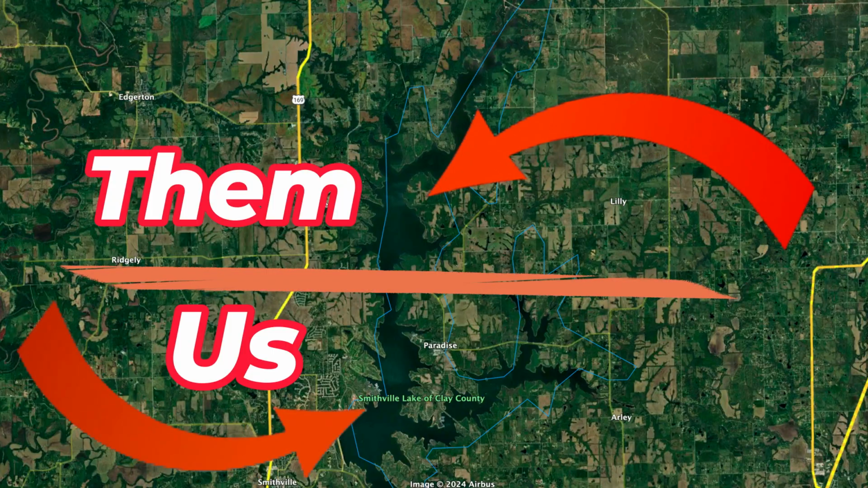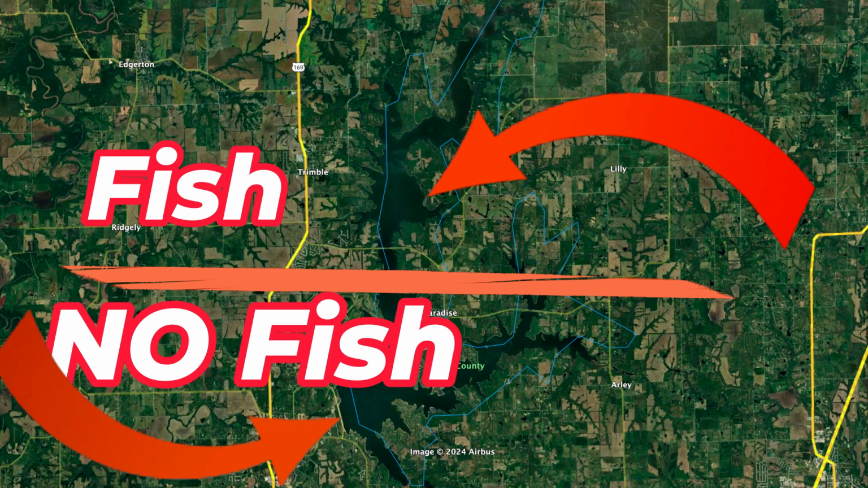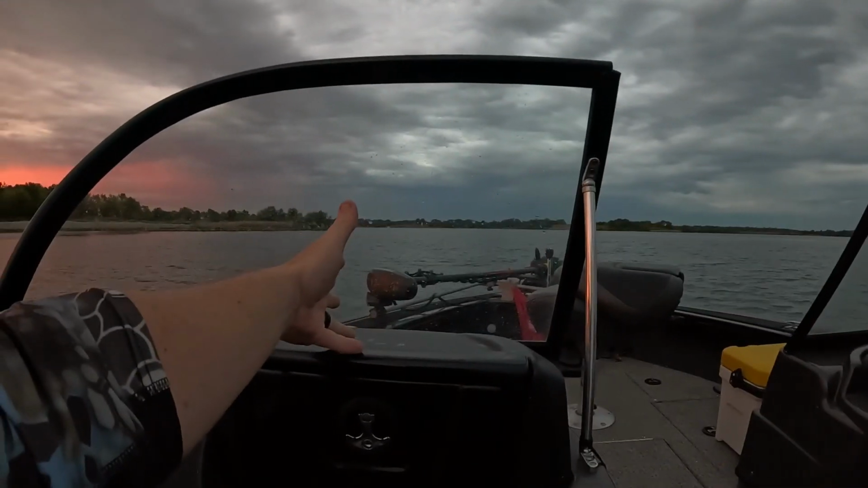Everyone went right. They're fishing more into the river-ish side of Smithville. They're going standing timber. That's kind of what the fish are doing right now. But we haven't fished Smithville a lot this year in the grand scheme of things. We probably hit Smithville maybe 5 times this year.